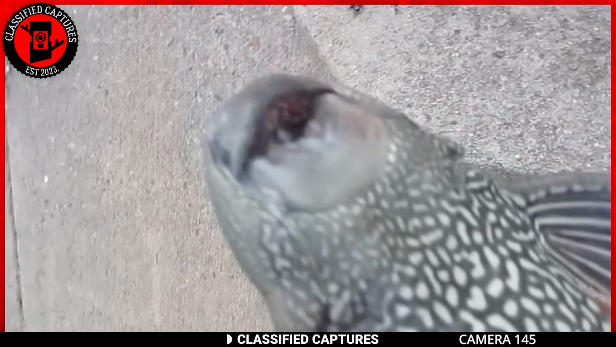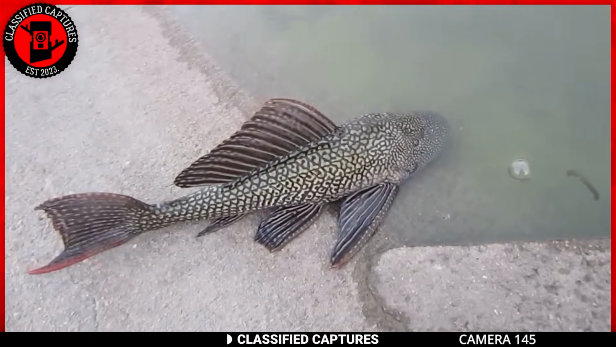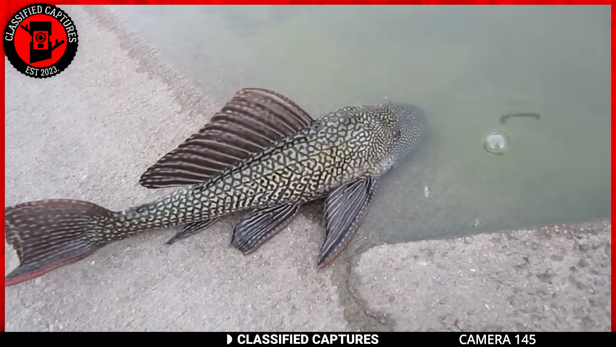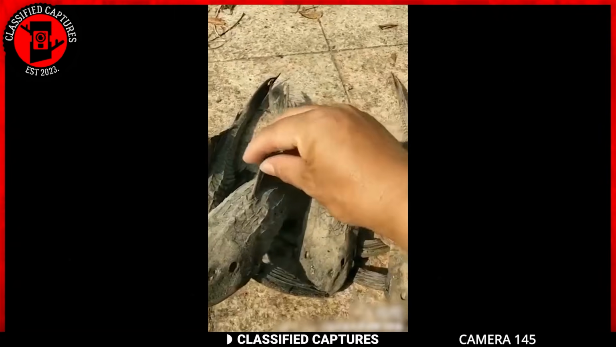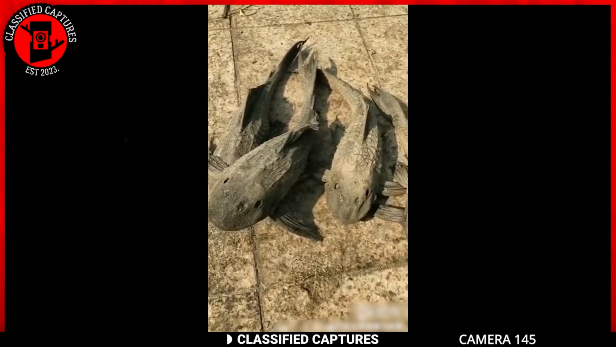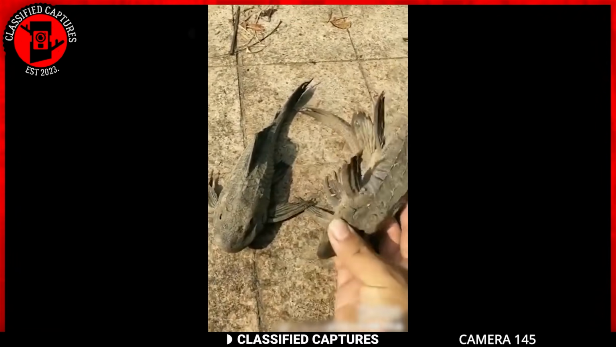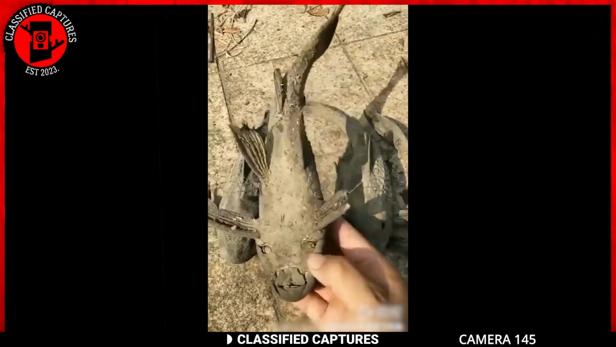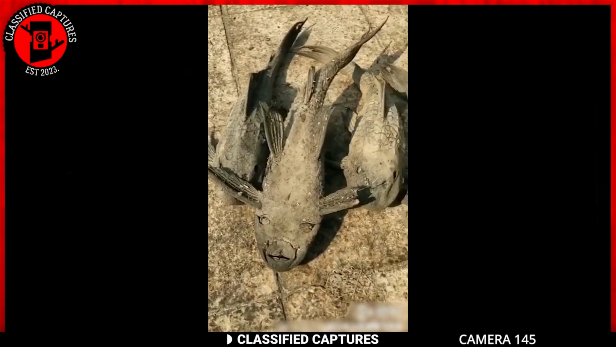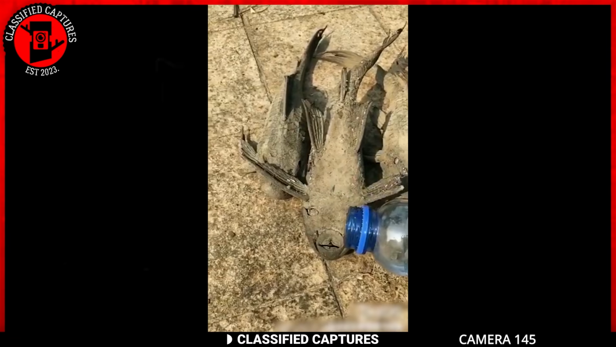This fish is what many call the suckermouth catfish or pleco. These fish are found in ponds and rivers in South America and have an incredible ability to survive in extreme conditions. When their natural habitat dries up, they bury themselves in the mud and go into a state of suspended animation known as aestivation. During this period, they can survive without water or food for several months. Their metabolism slows down to the point where they require very little oxygen, and their body becomes dehydrated, as you can see in this footage.